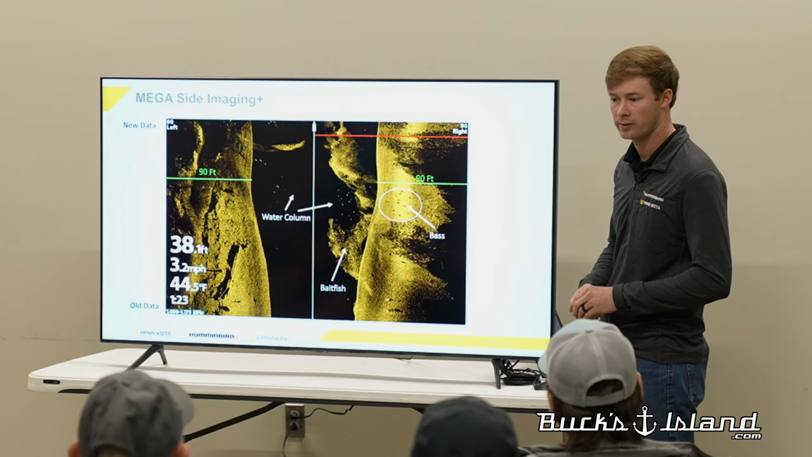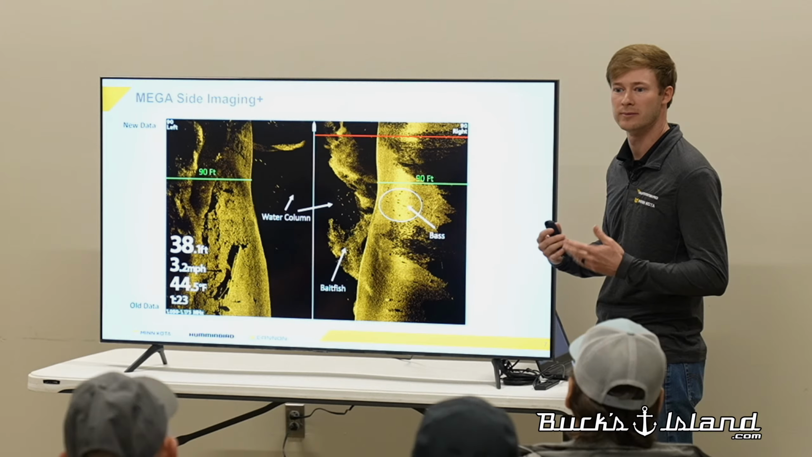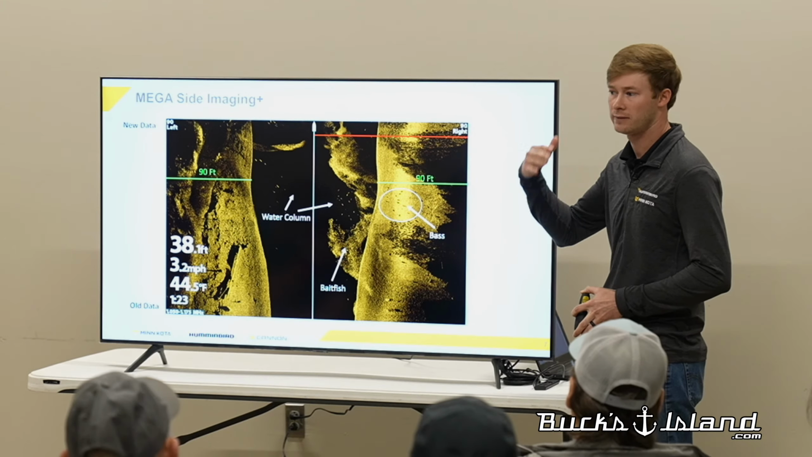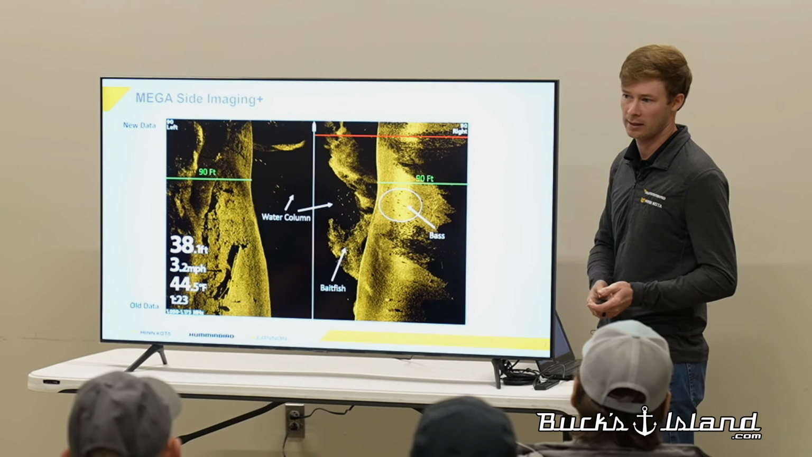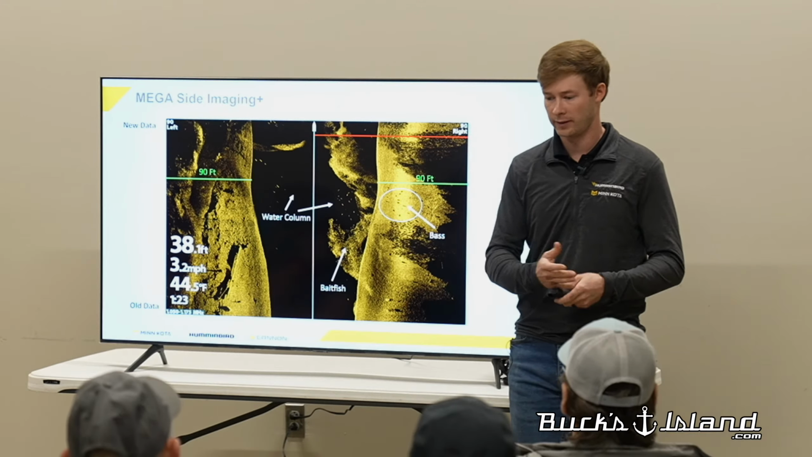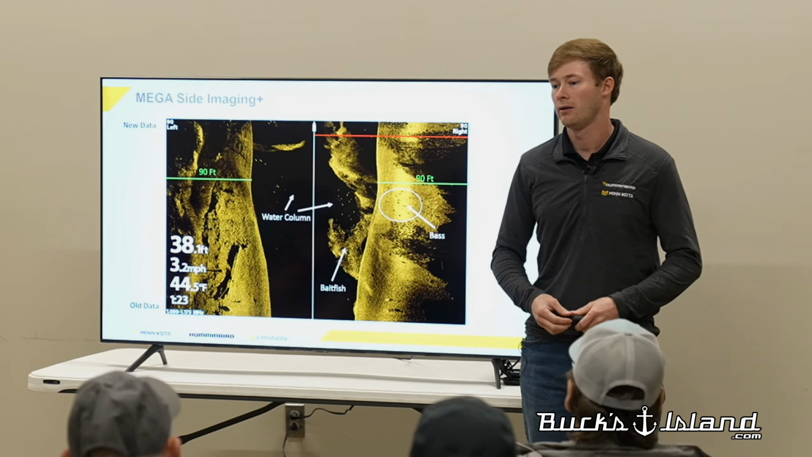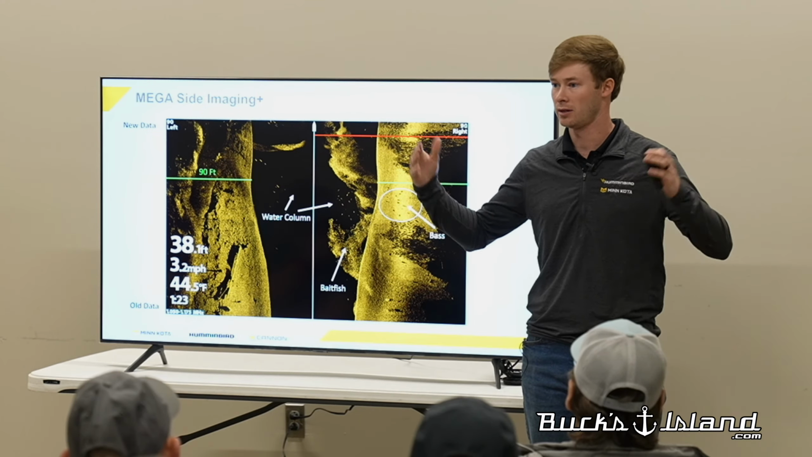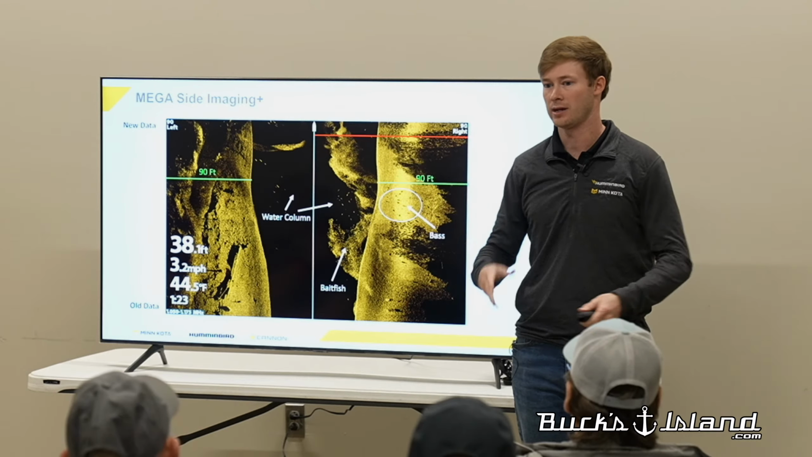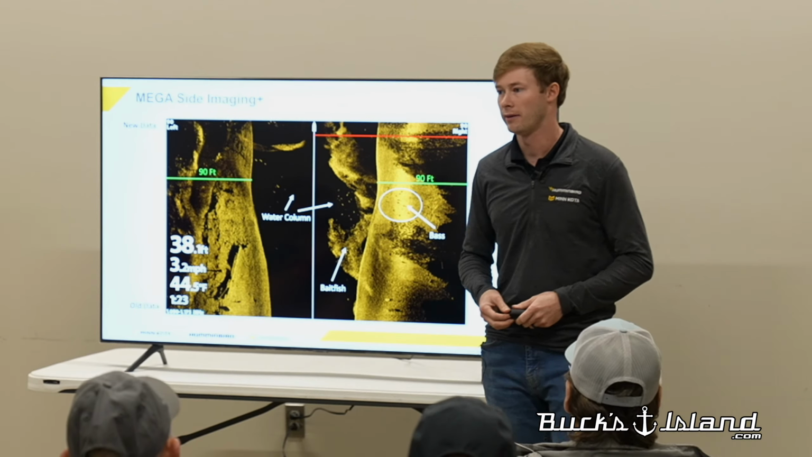I like to keep my range at around 85 to 100 foot to get a good crisp detailed image with mega frequency. You can scan 150 to 175 foot, but I like to bump down my frequency just to provide that range, because frequency, there's 455, 800, and 1.2 megahertz. The higher the frequency, the less range that you're going to have. So it's going to be greater detail at close proximity, less than 100 foot. If you want to increase your range, you just bump the frequency down to 455, and it'll increase that range there.